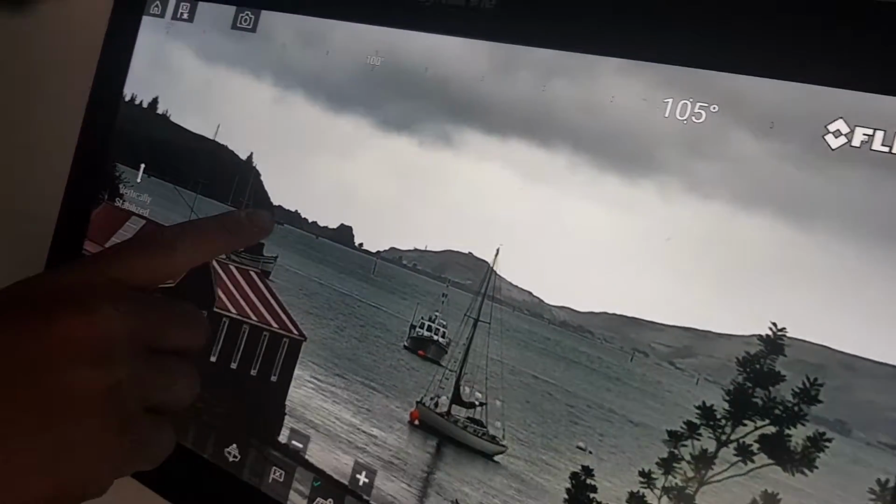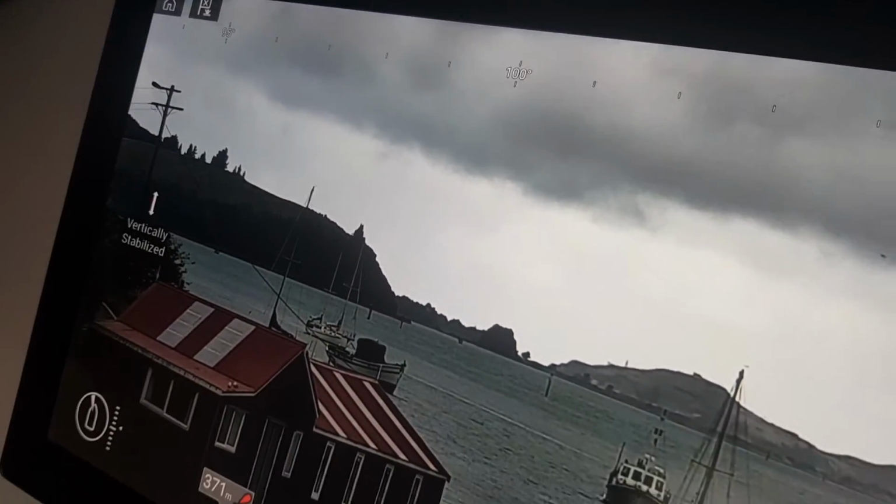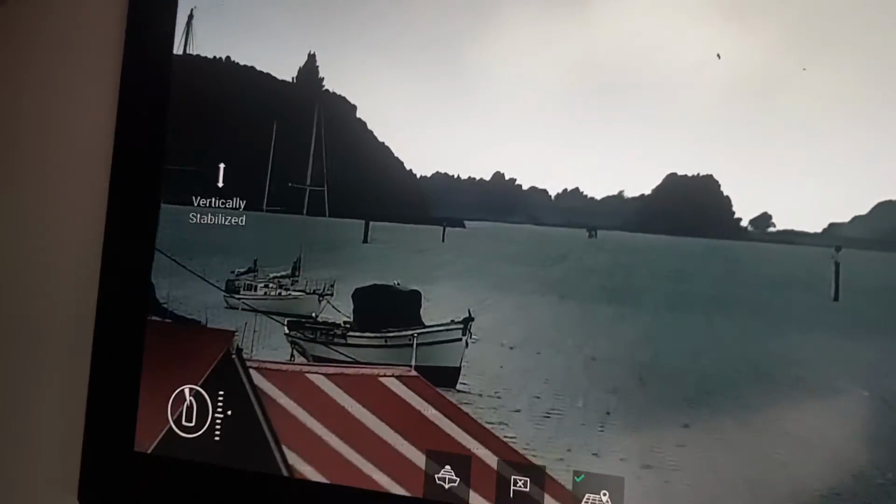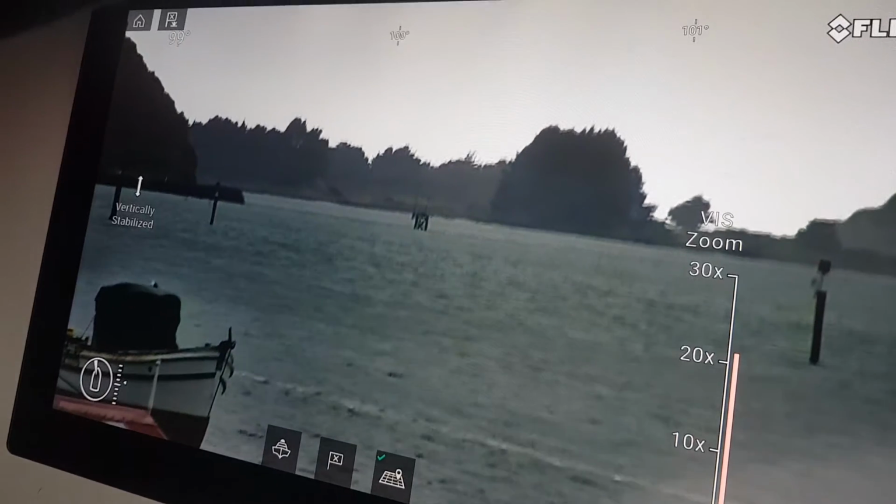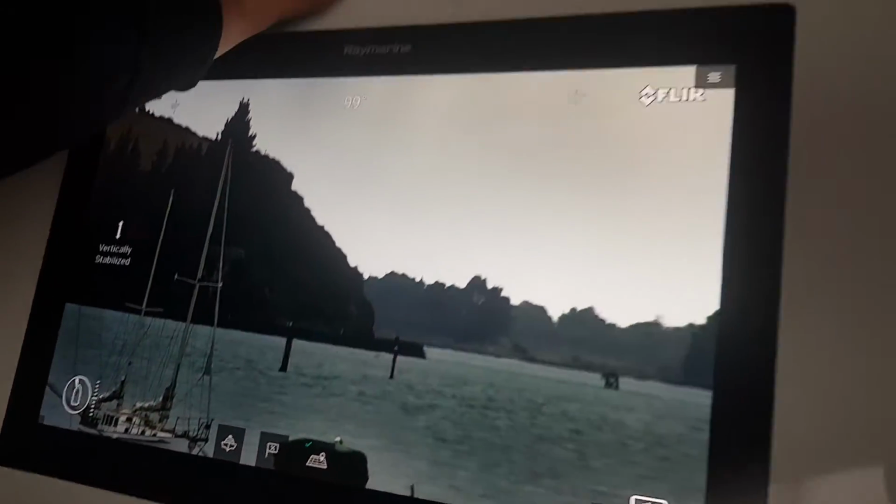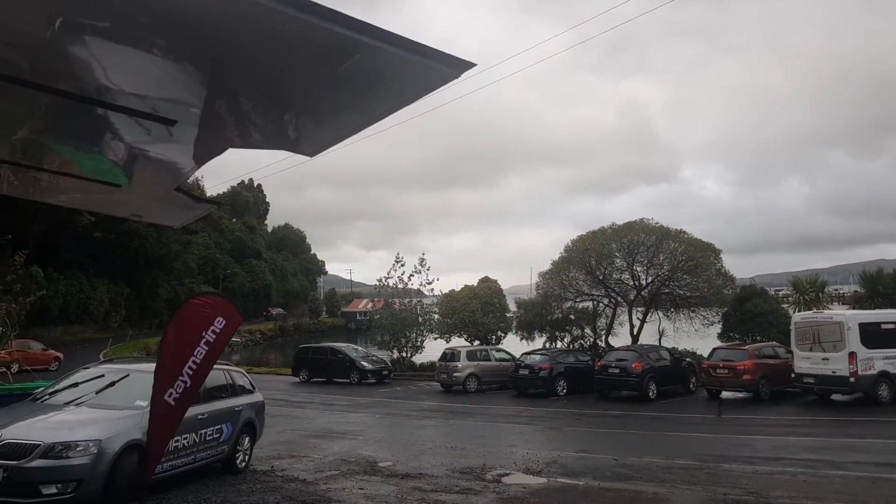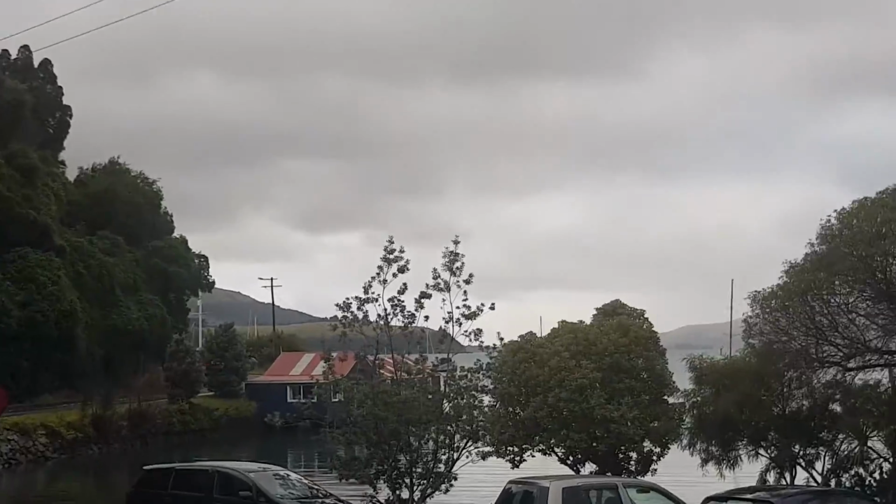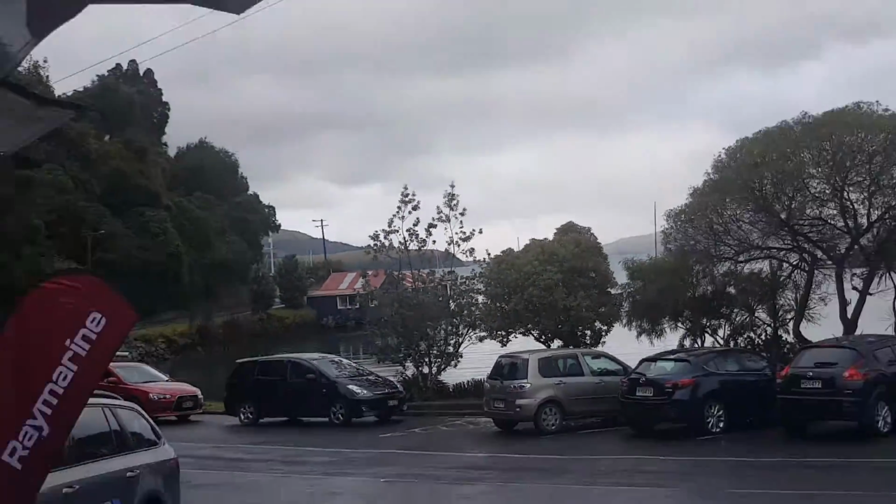If we could just have a look at this headland over here. Yep. So if we zoom in over, let me use your controller. Yeah, we'll just use the controller, it'll be easier. So I just want to give the folks, once we get onto that headland there, it looks like it's reasonably close, but just to show you where it is, if you look through that far in the distance, that's the headland over there, which is a distance about 5 kilometers from us now.